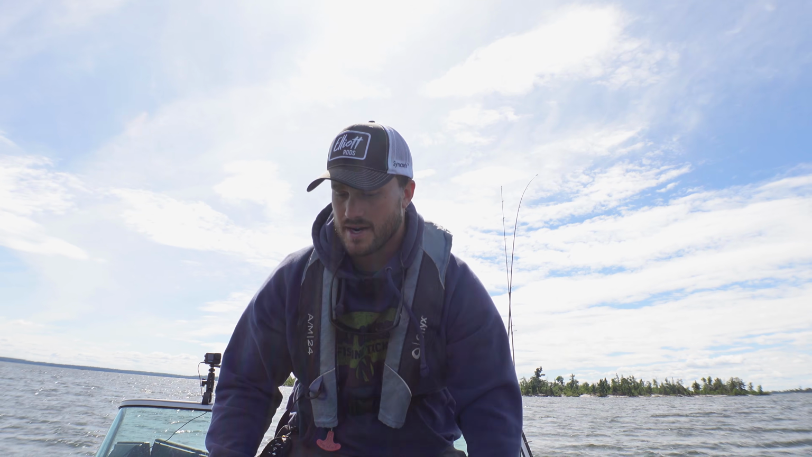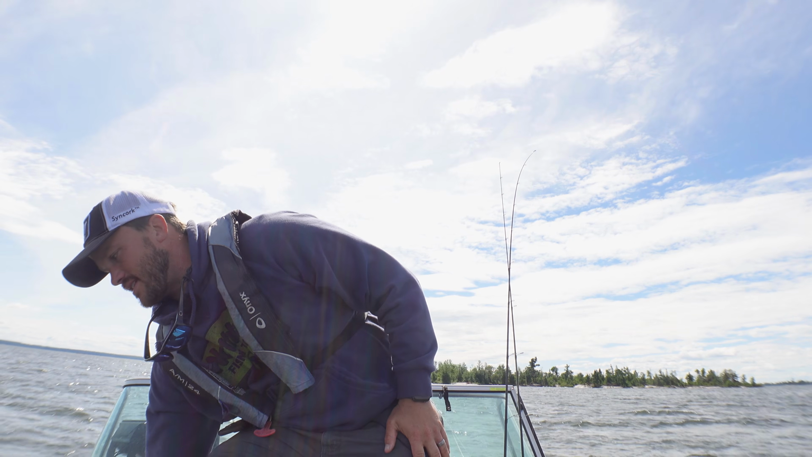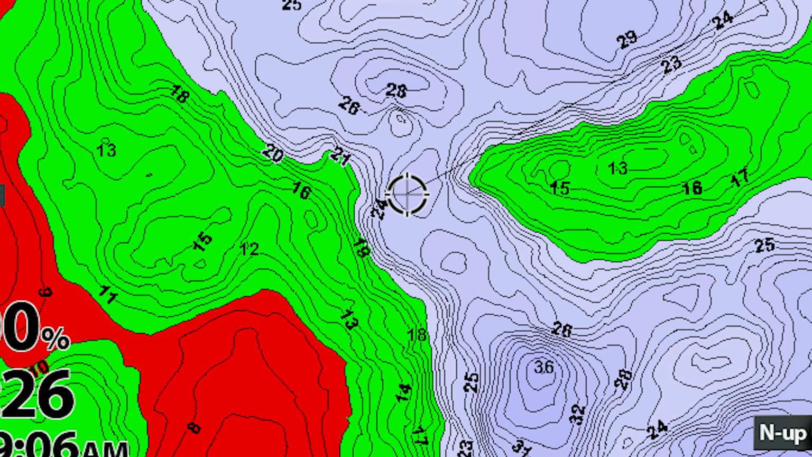And so essentially what we got going on here is a very common spot. If you've listened to some of my stuff before, you know that I love saddles, and this is a saddle right here. Saddles are such a high percentage area because there's multiple pieces of structure around, there's a flat spot in between, and these tend to trap bait. They're an area for these fish to roam. If they're roaming around that structure, it's two pieces of structure for them to be by and come in between.